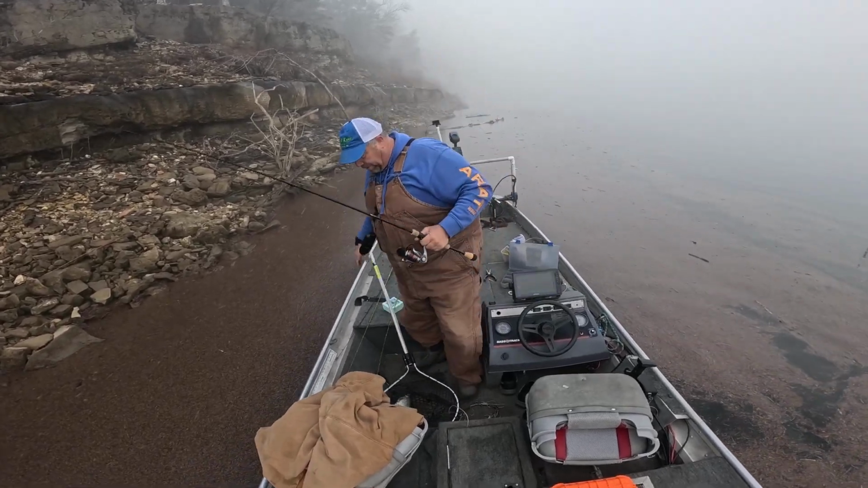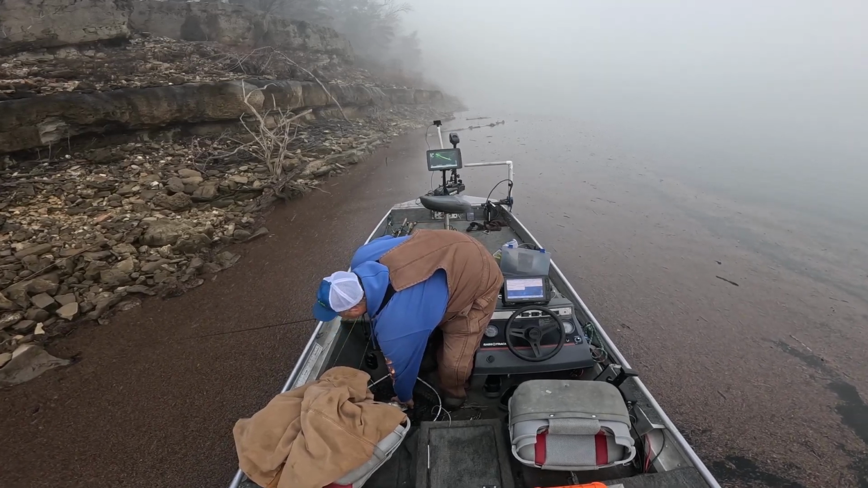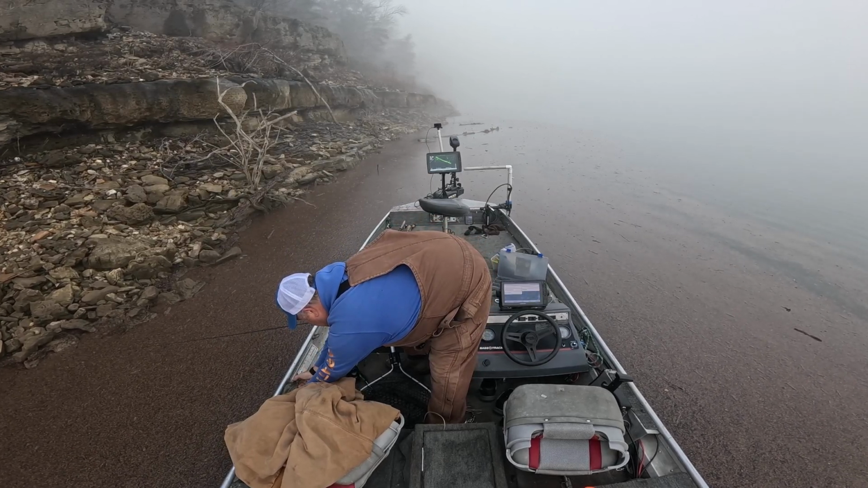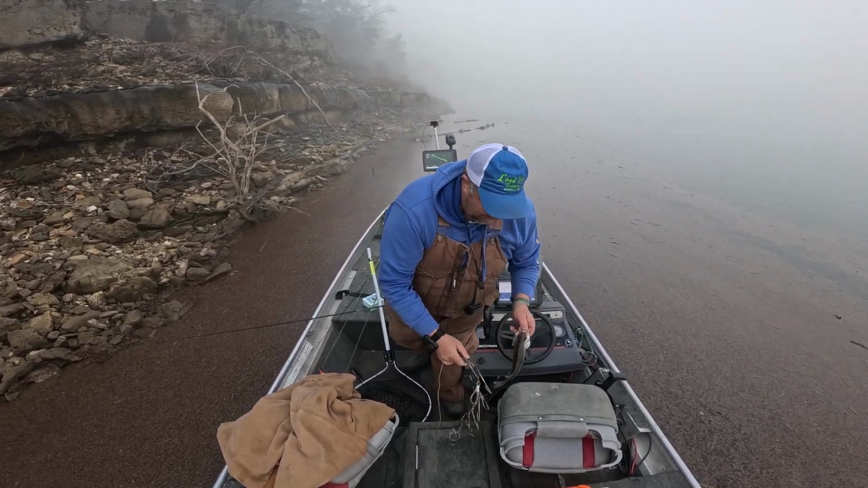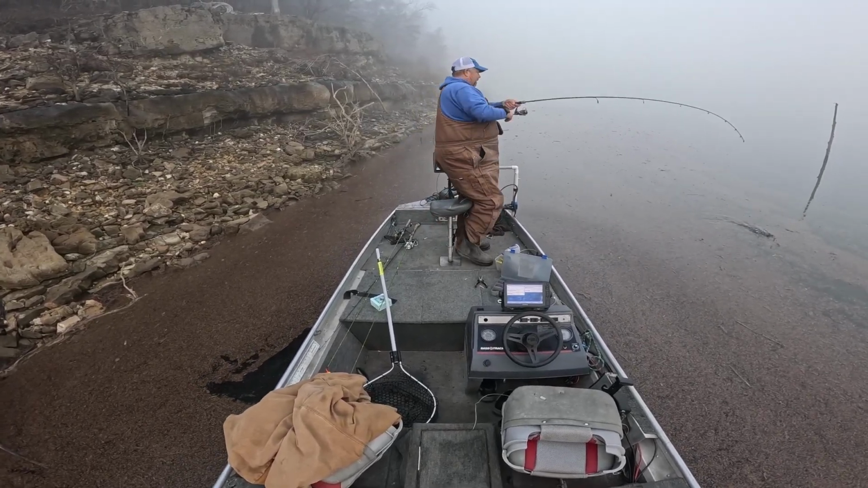Well, we pulled another fish out. I don't believe he's a keeper though. Well, he's 10 1/4. 10 1/4. The way this day's going, I believe I'll keep. Gotcha. Got him.